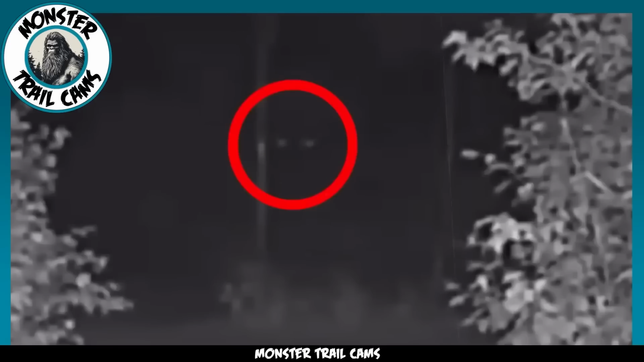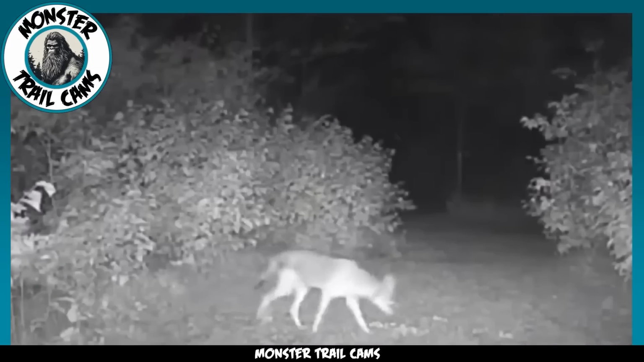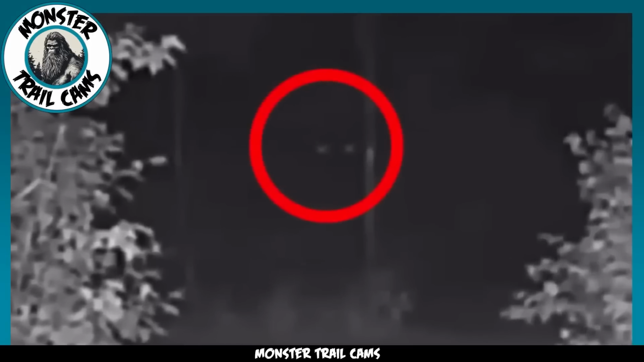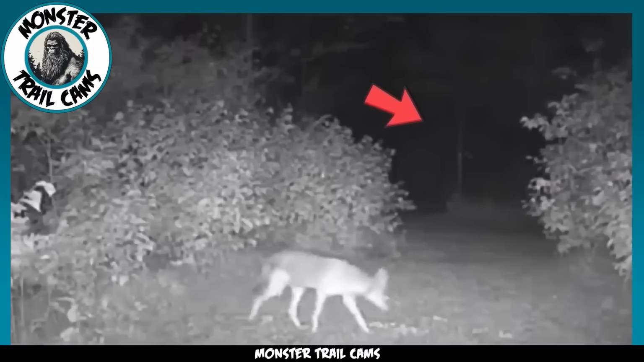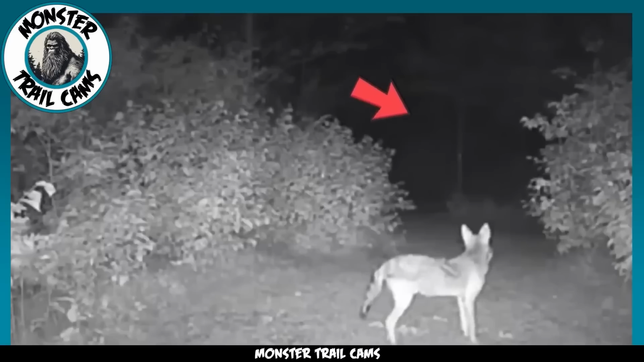It's evident that these eyes have been observing the coyote for some time, patiently concealed within the darkness. However, the true nature of the observer remains shrouded in uncertainty. Is it another animal equally intrigued by the coyote's presence, or could there be a supernatural element at play here? The possibilities are endless.